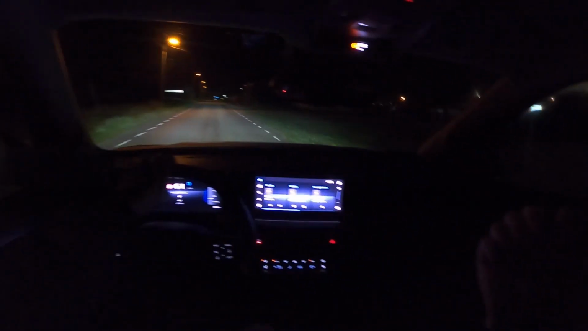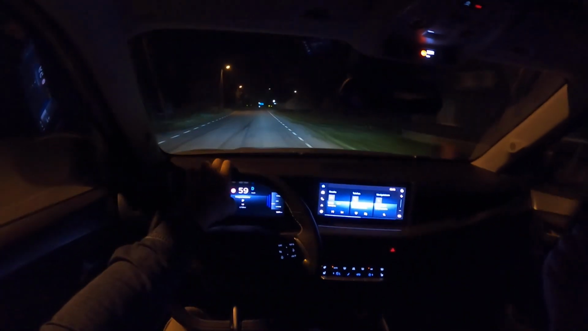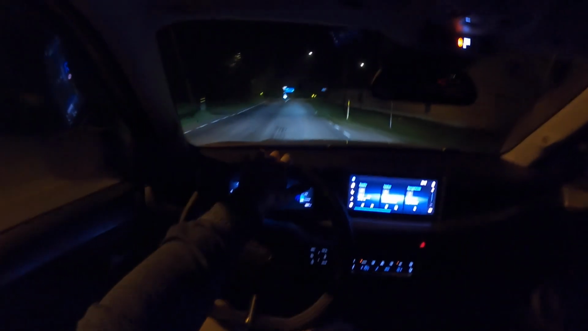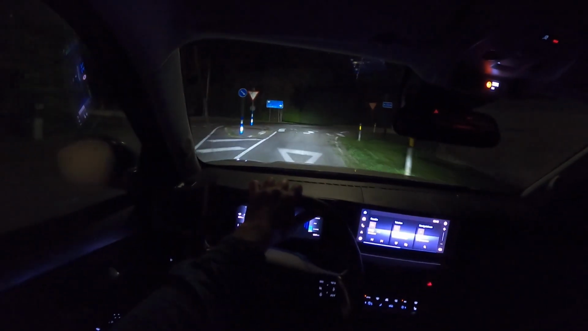I mean, yeah, it doesn't have adaptive cruise, but I think at this price point we can forgive that.